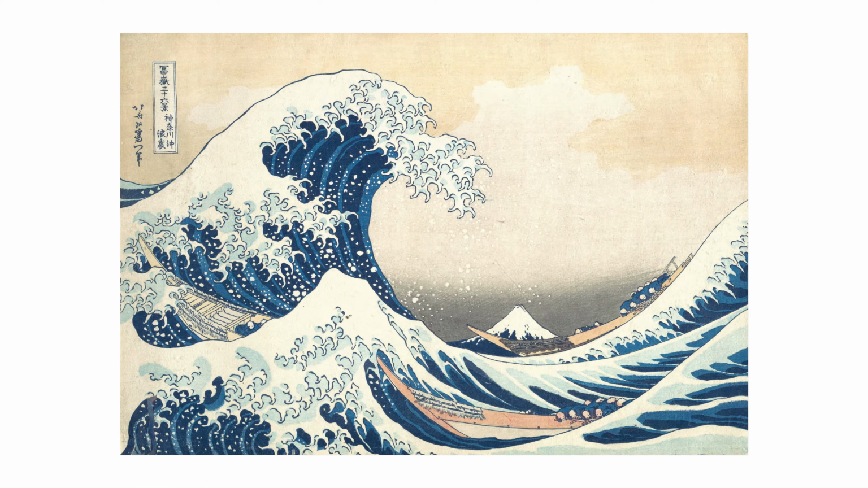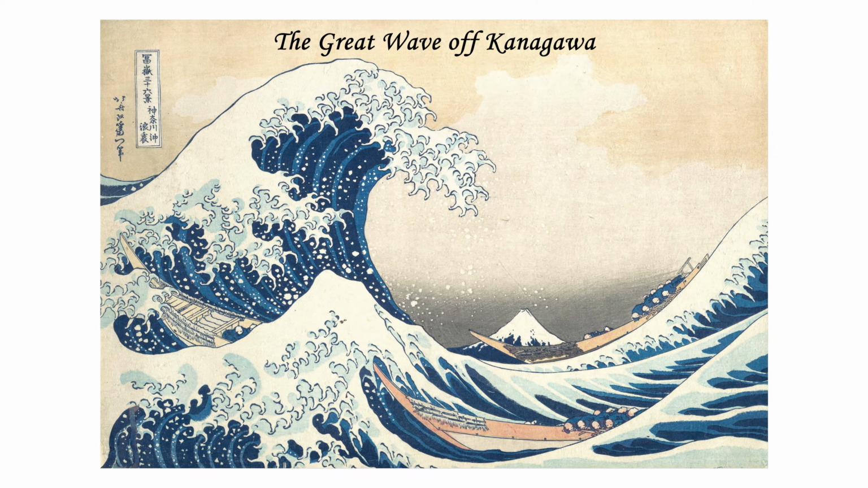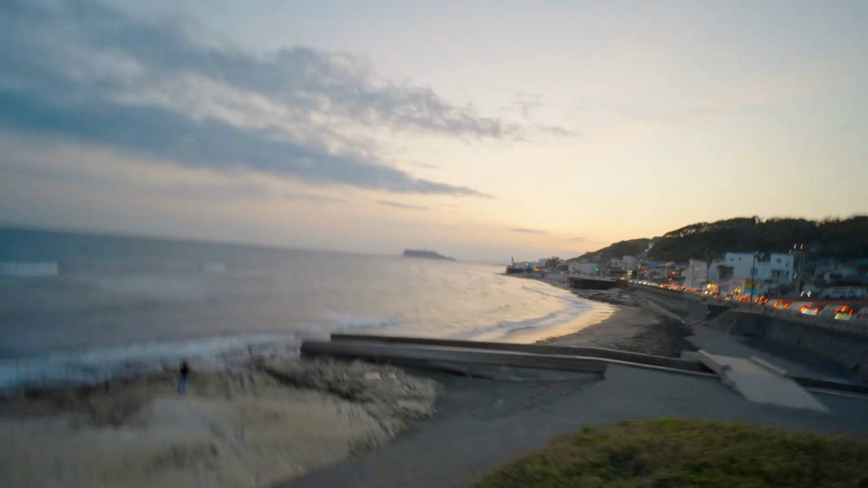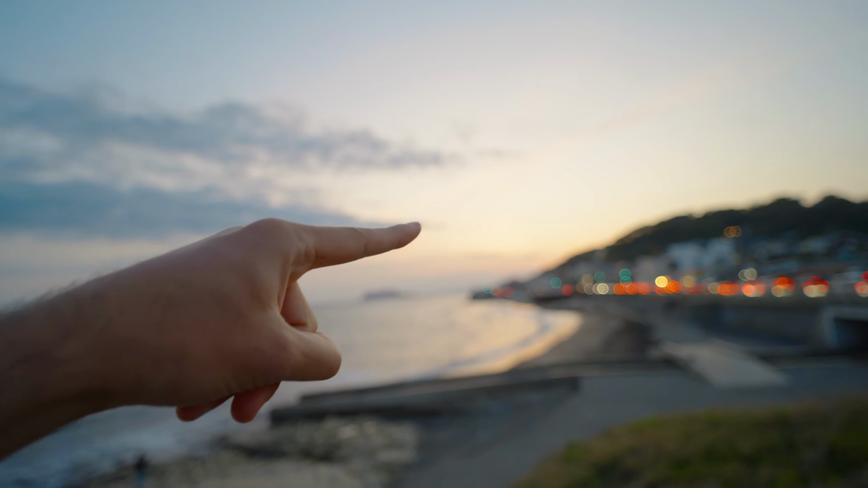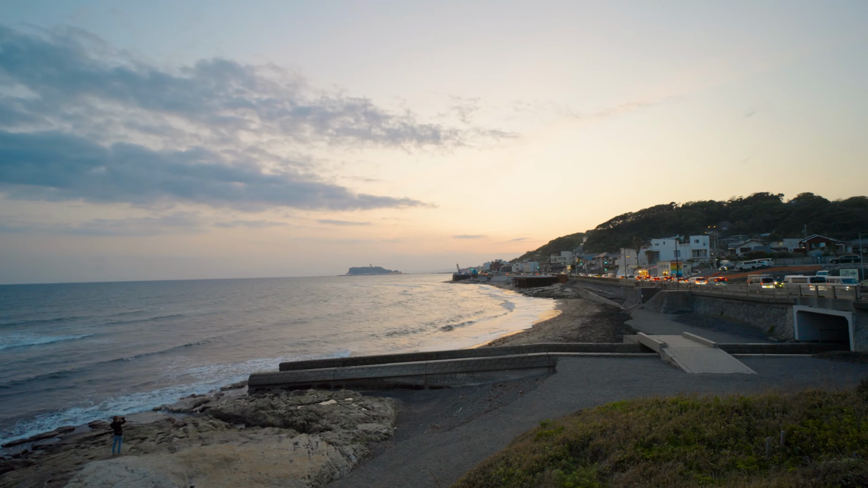Also, I'm sure you've seen this very famous painting that I'm gonna put up on the screen right now. The name of the piece is The Great Wave of Kanagawa, which is the same prefecture where I was doing this 3D scan, so that's pretty cool. I can barely see Mount Fuji from here. Let me get out of the view, but right there, around there, right in the middle, you don't even see it.